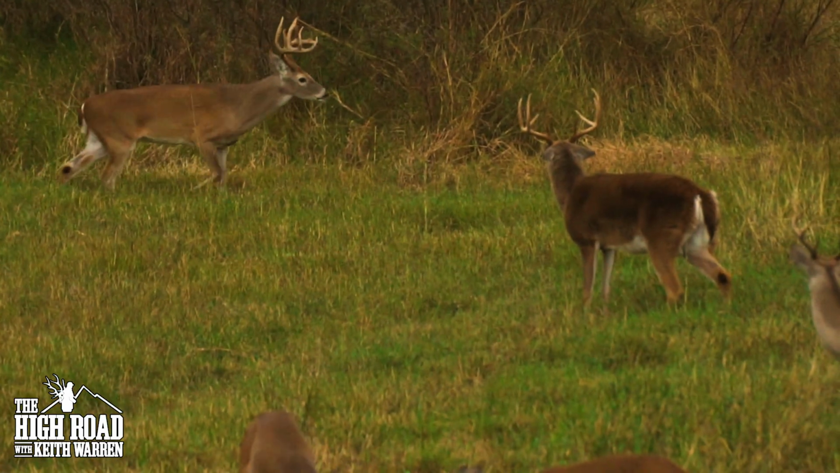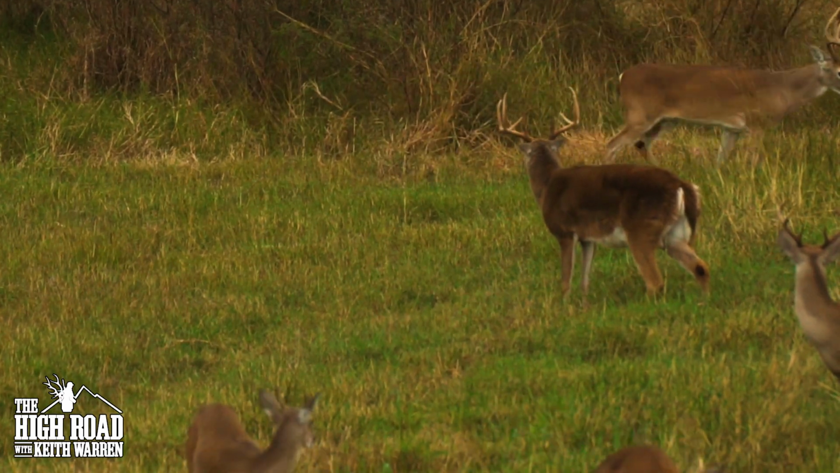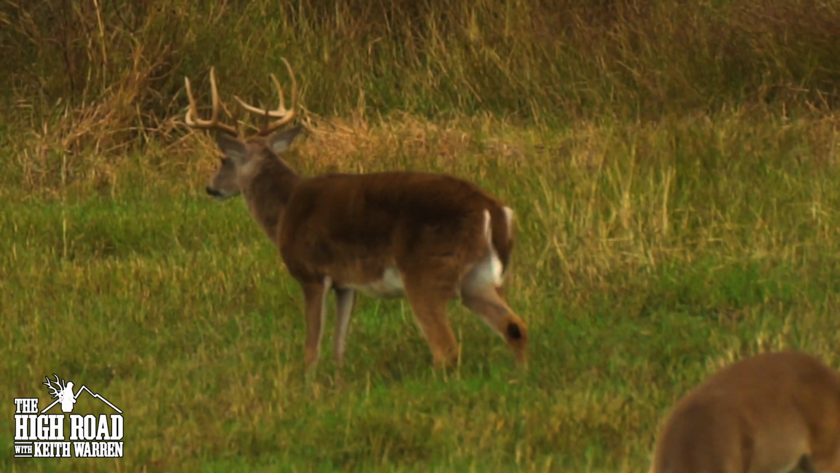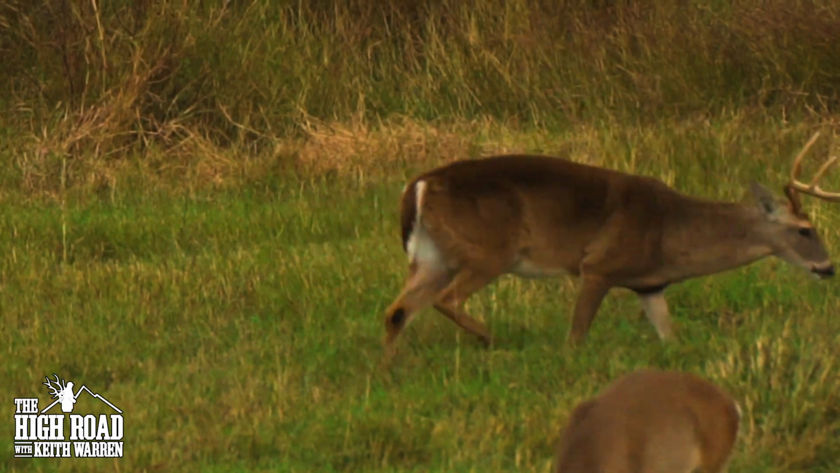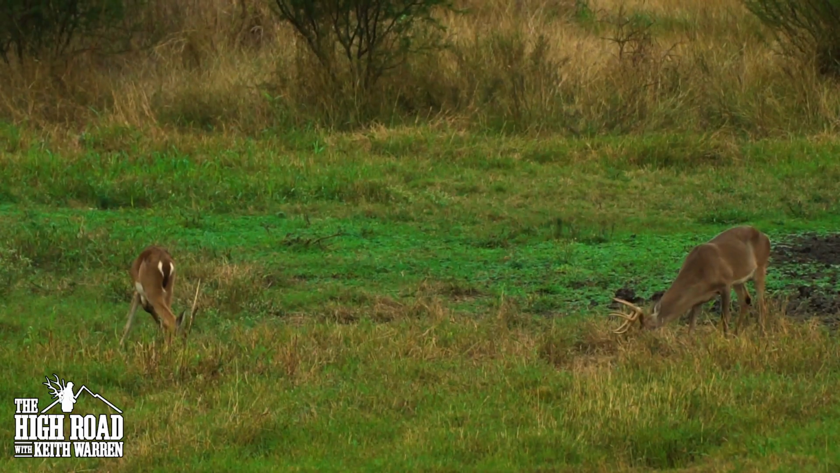And here comes a buck that is clearly a big time candidate for management. First of all, he is just an 8-point. Second of all, you look at his body, you can tell he's got a little bit of a pot belly, he's got a nice big frame, and you can just see it in his face that this is an older deer.